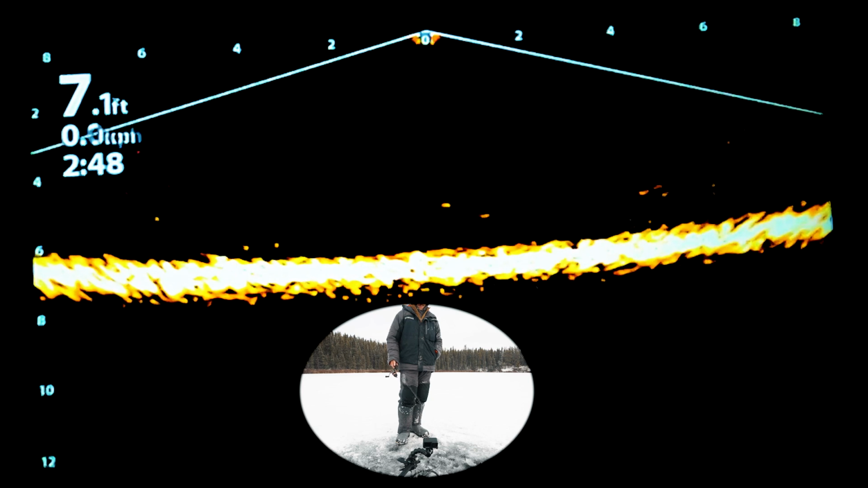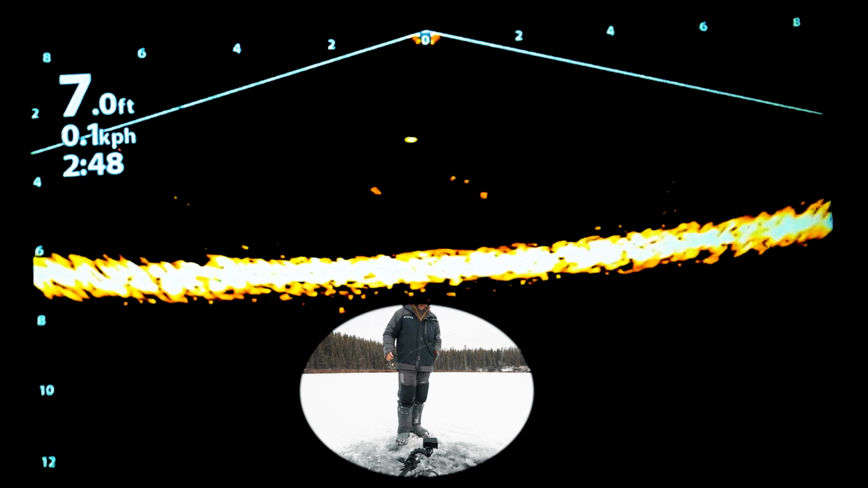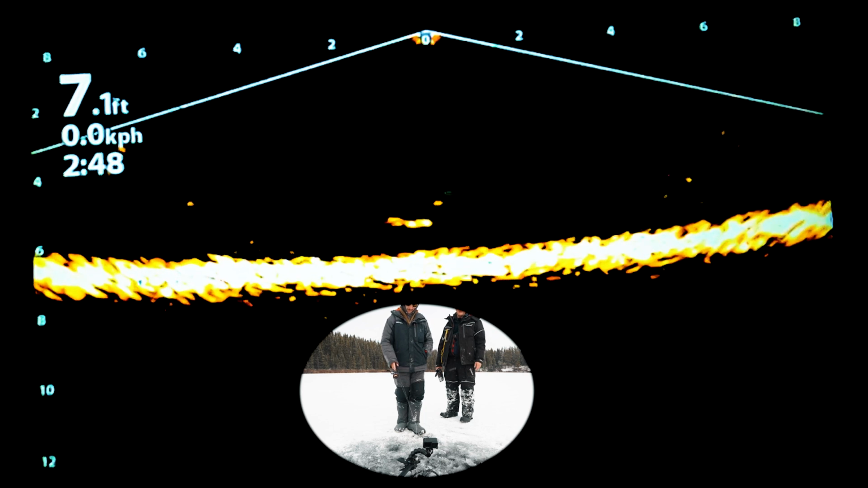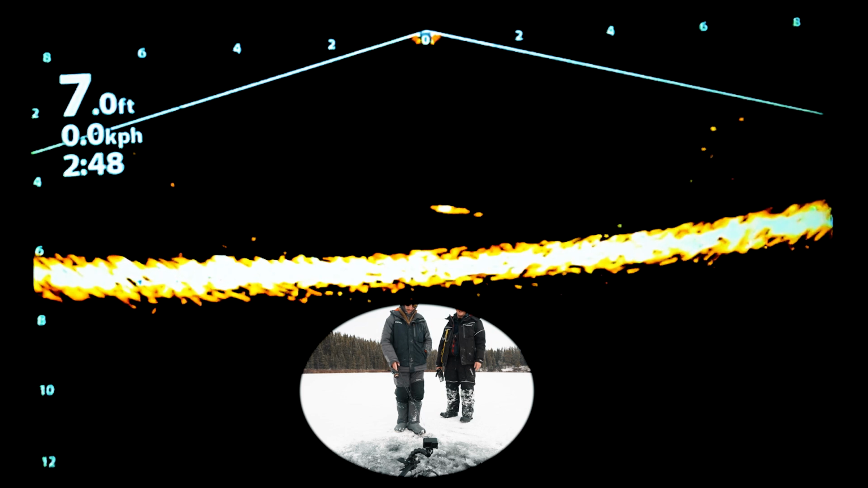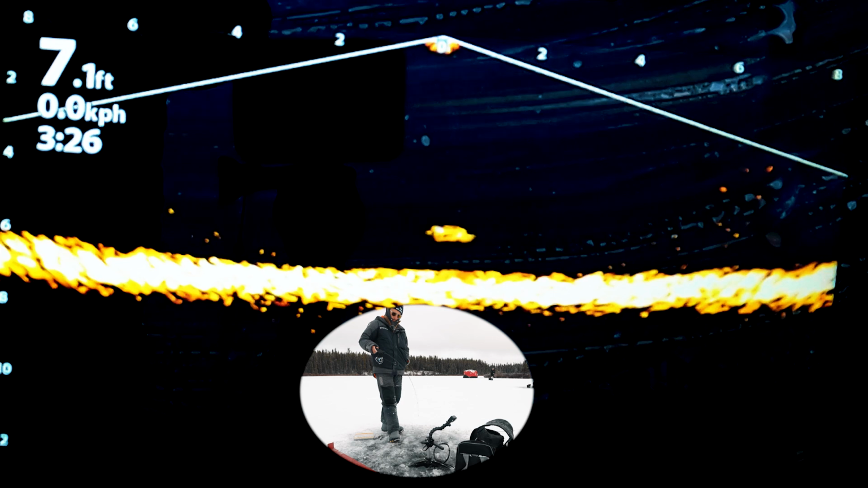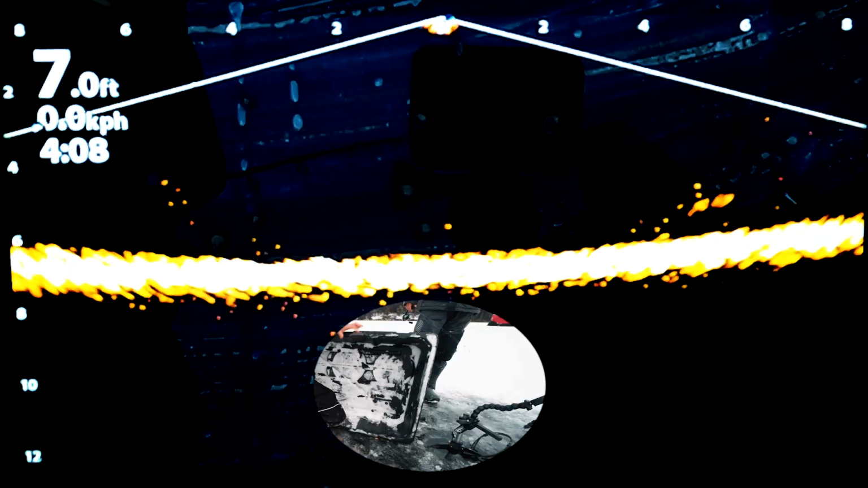Whoa. Did he bite it? Yeah, tried to. Missed him. Well, that's not tiny. Dude, that's a big fish. Yep. Oh, yes. He's on. Ooh, was that a big one? Yeah.